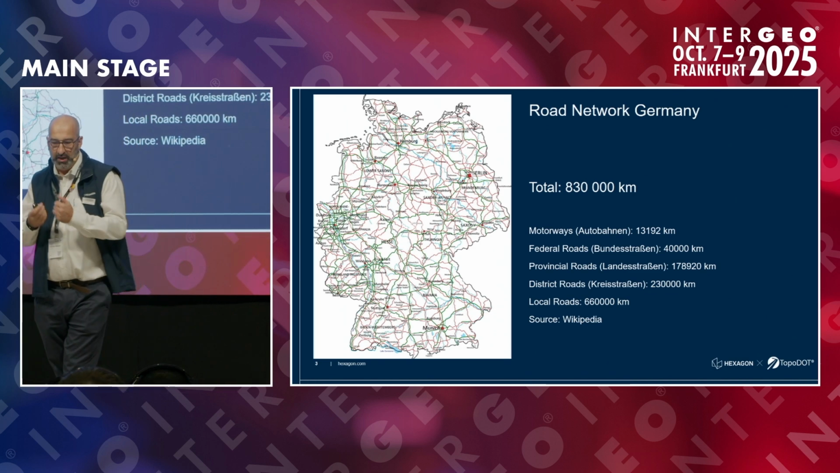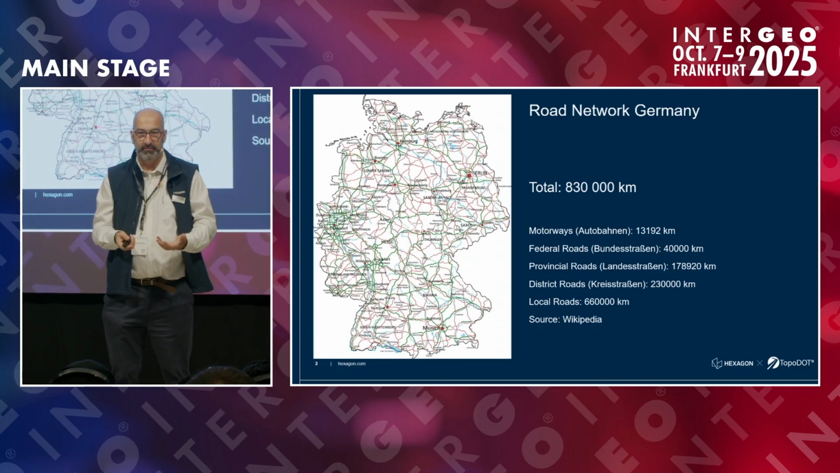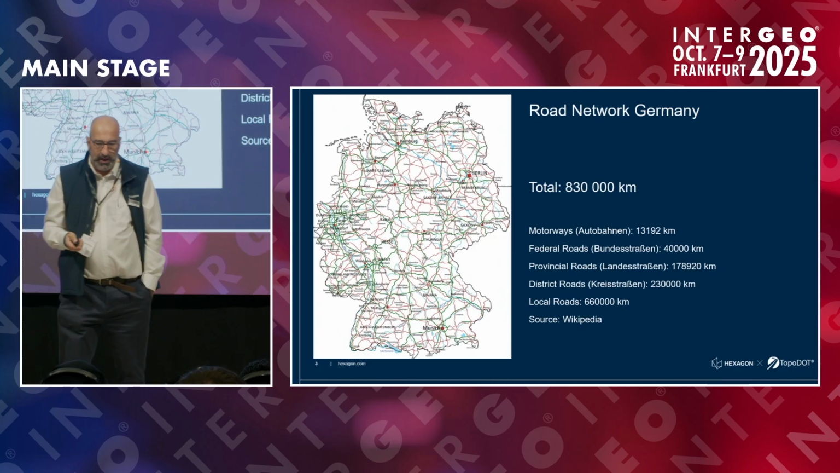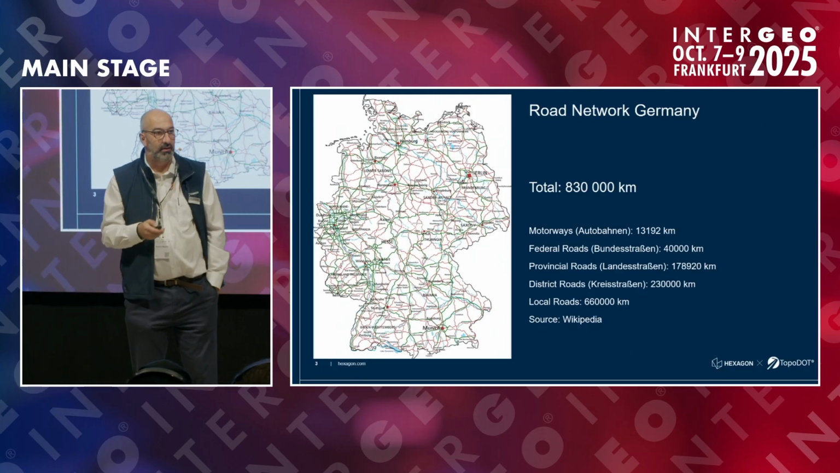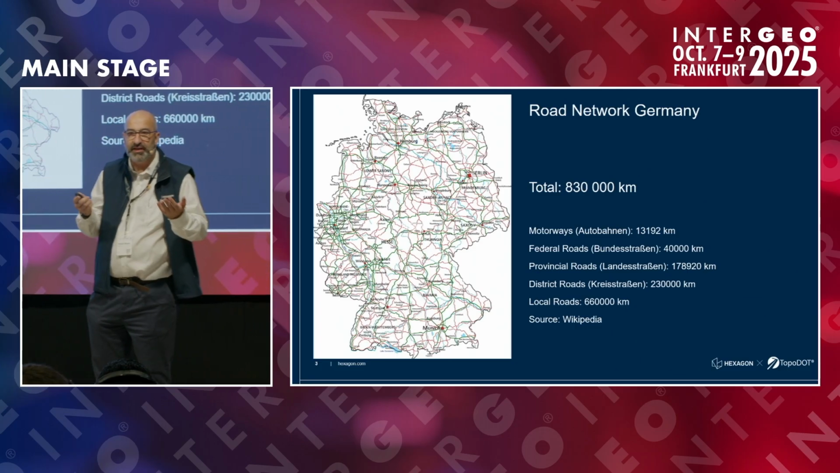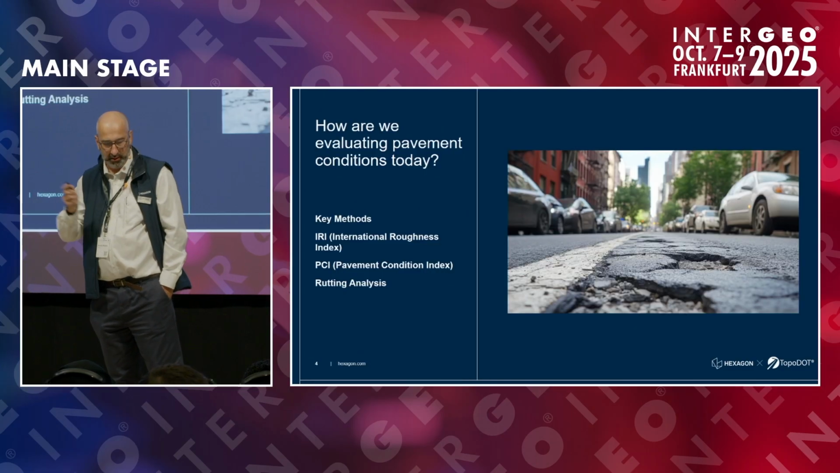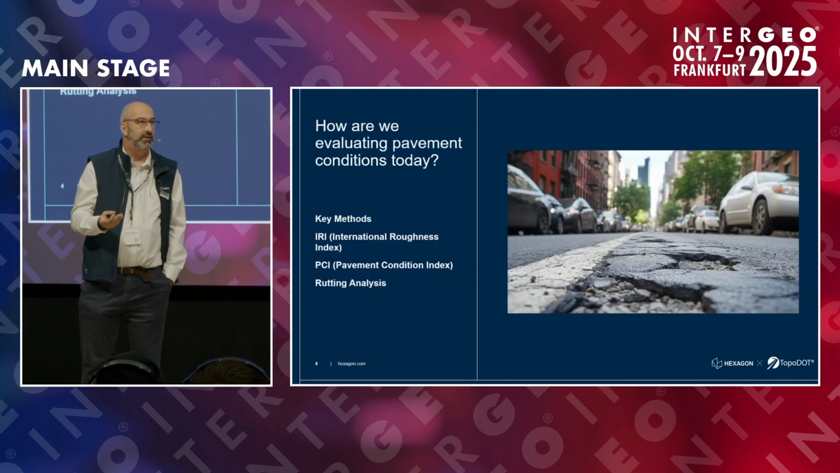All of them need to be captured. All of them need to be maintained. Otherwise, we will have unnecessary costs and disruptions. So, let's try to understand how we can avoid all that. We can avoid all that if we are able to evaluate the pavement conditions.